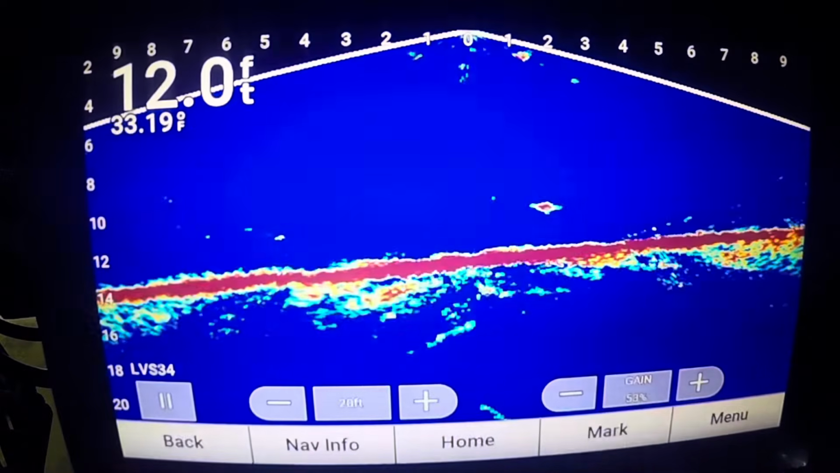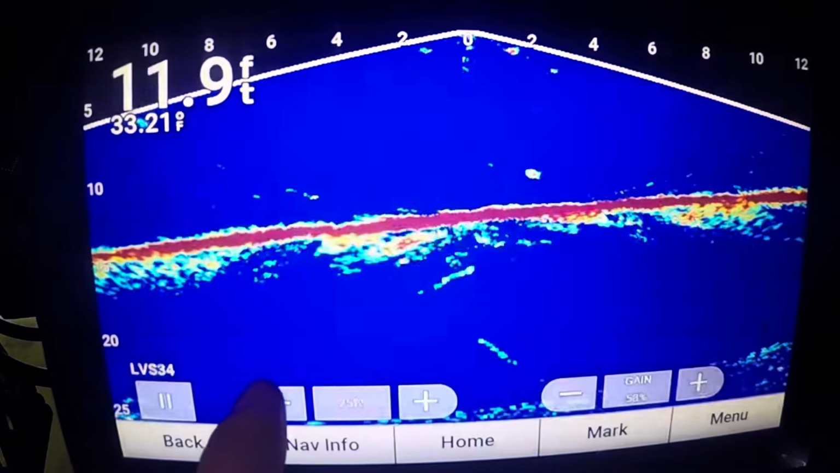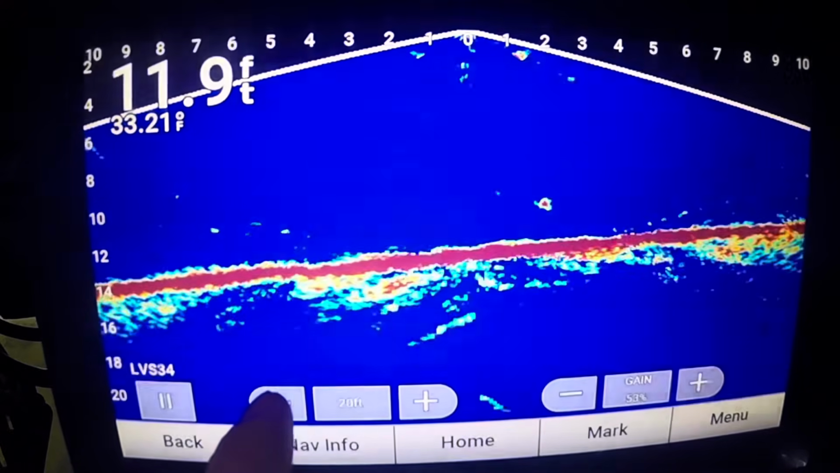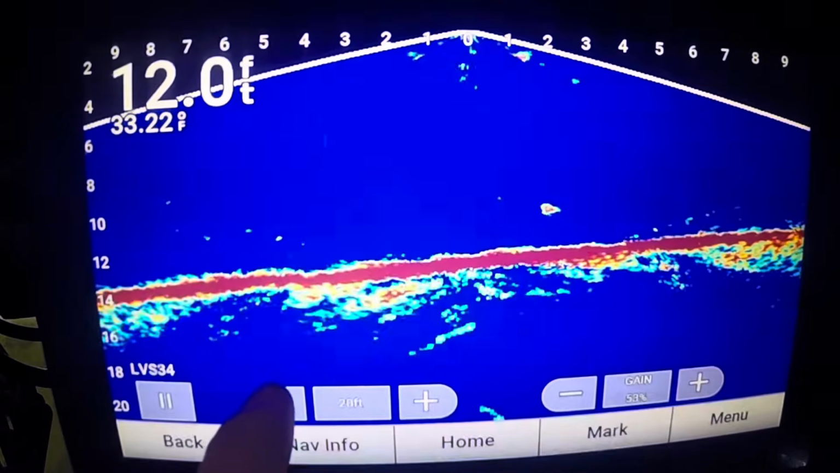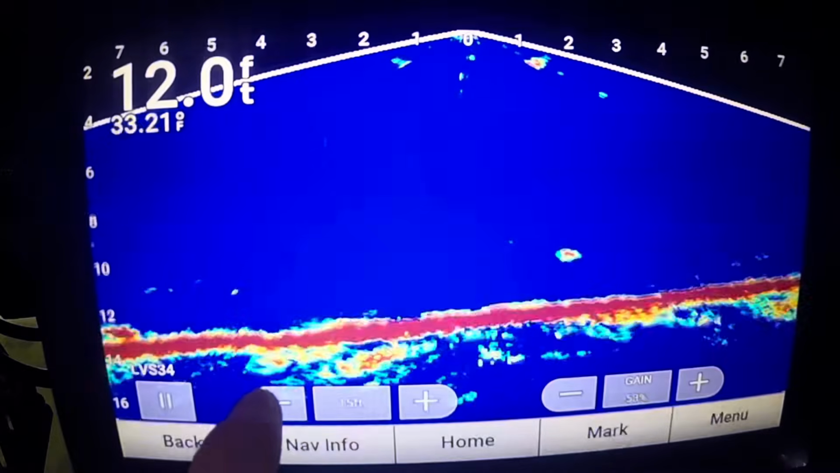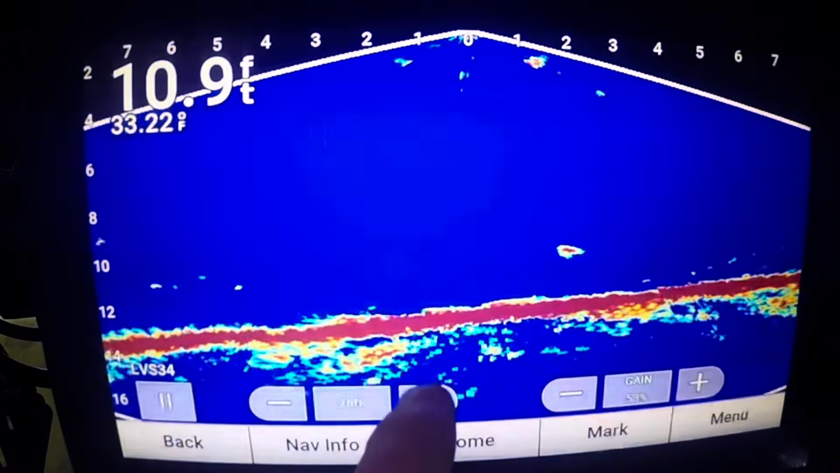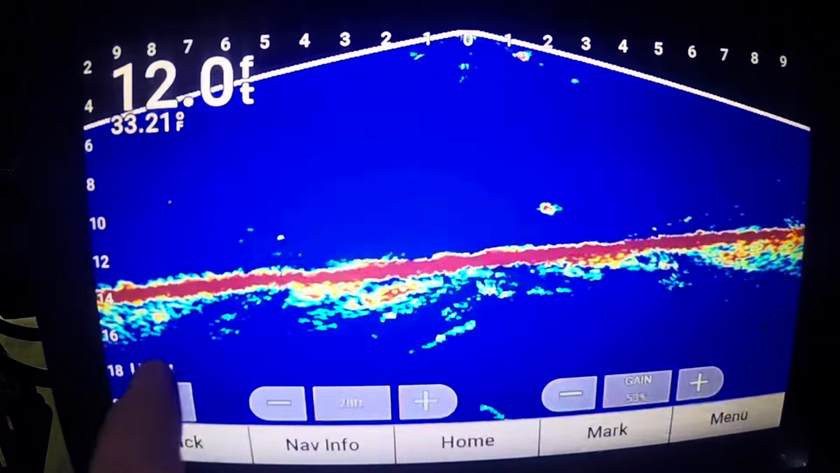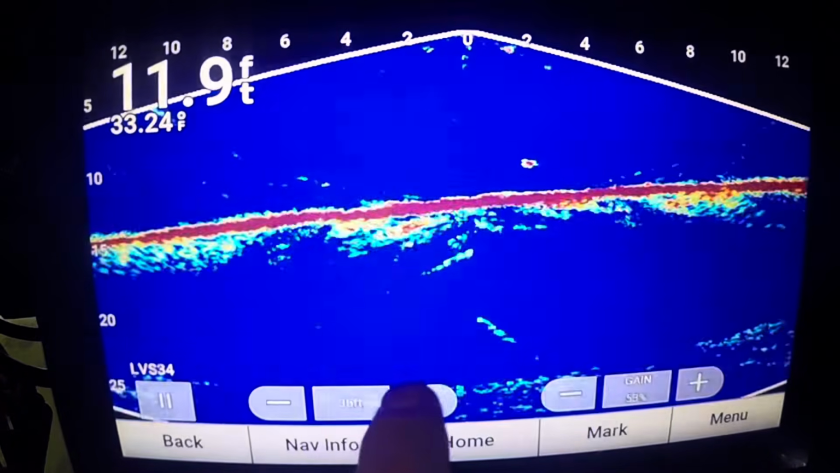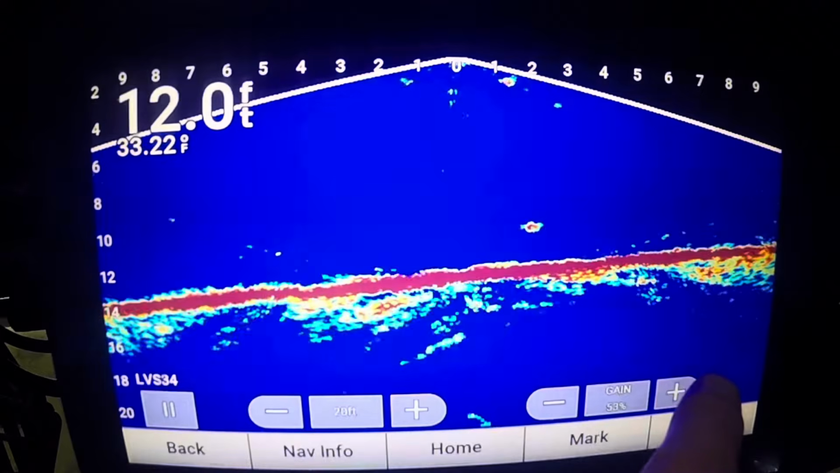So gain 50 to 60. Depth setting, this all depends how deep you are, but I like having the gain and the depth button on my home screen. I always run my depth setting just above the floor. I like it so that the floor or the bottom of the water is just above the depth setting. You can adjust it more if you like, but I find it starts to get zoomed out pretty far, and like I said, I like it just above.